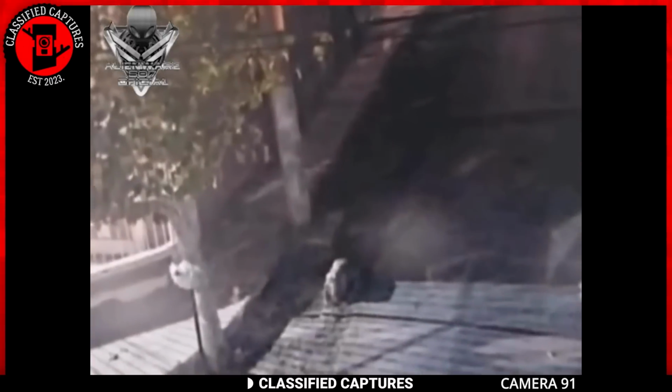A resident in San Juan province took this footage late at night when everyone else had retired to bed. The residents were about to go to sleep when they noticed a strange person standing in front of their house. From the second floor, the camera looked down at the mysterious figure. This strange person was dressed in a dark shirt and trousers.